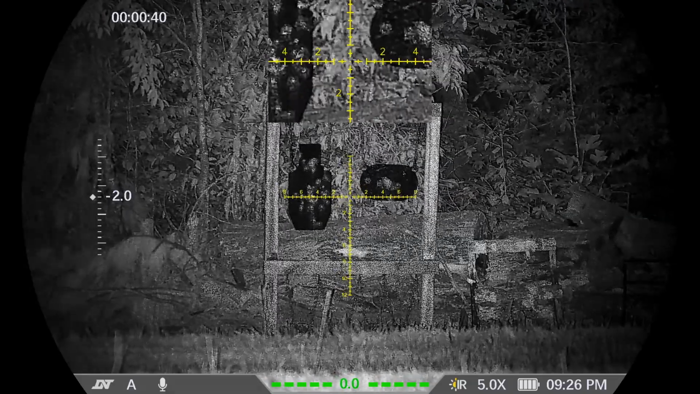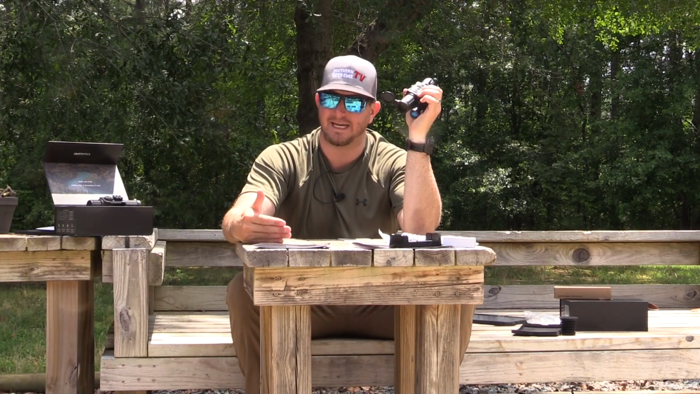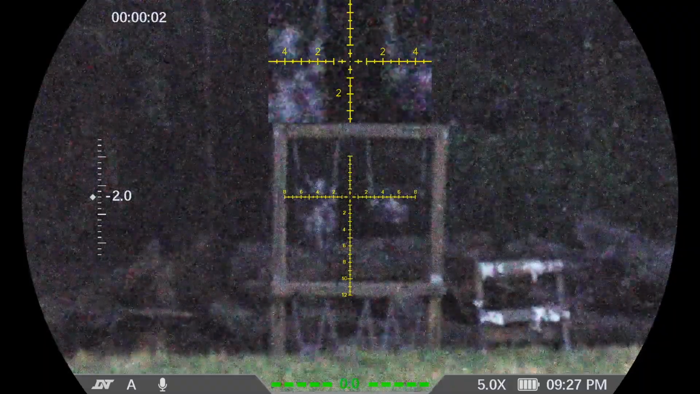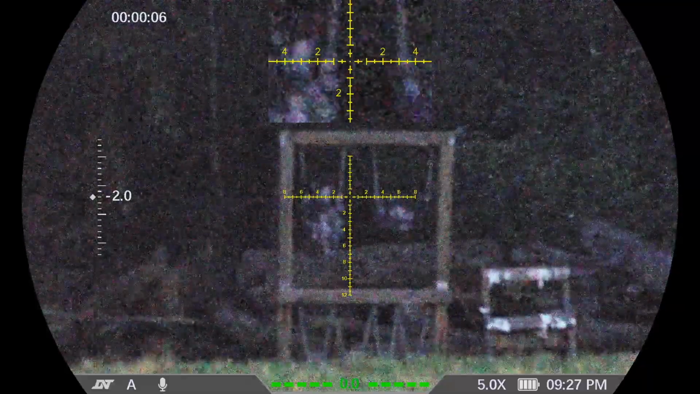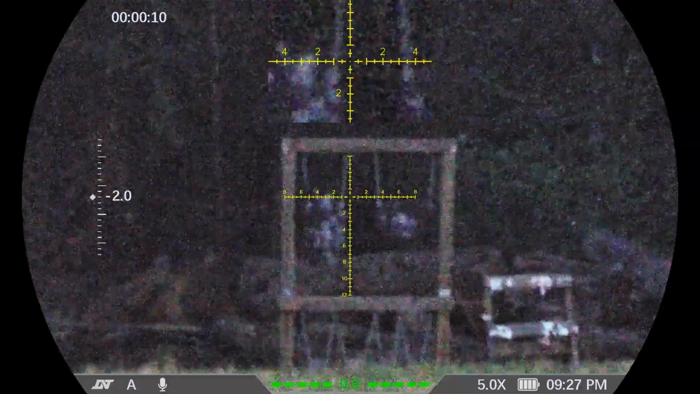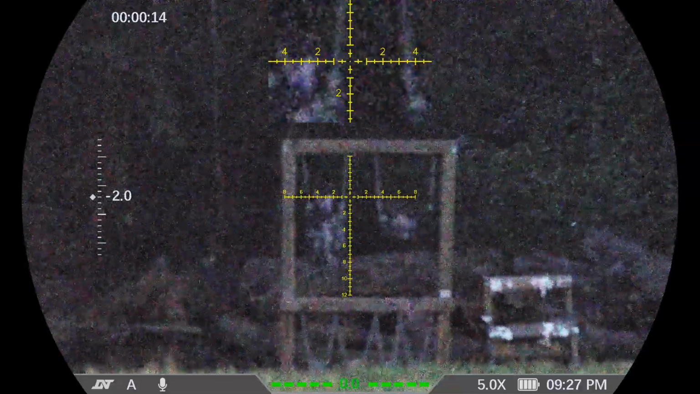That's a really big deal, especially for some of you guys that like to do last-minute daytime hunts or first thing in the morning hunts. It allows you to go out there, start your hunt early in the morning before daylight, then transition over into the daytime mode, or vice versa. Start out in the daytime mode and then transition over into the nighttime mode as well.